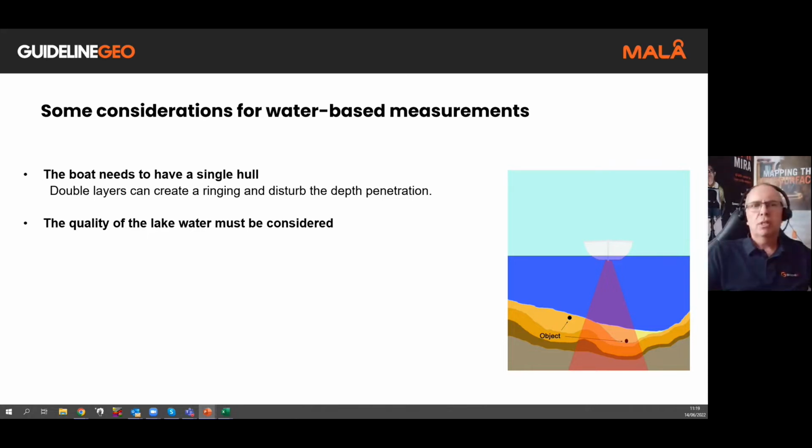The quality of the water itself needs to be taken into consideration. What I'm talking about there is things like the amount of dissolved solids and the conductivity of the water. For example, if there is a large amount of suspended solids within the water itself, that will sometimes increase the conductivity. And of course, salt water, briny water, the GPR will not work in that situation. So it has to be fresh water, lake water, canal water, and that type of water rather than salt water itself.